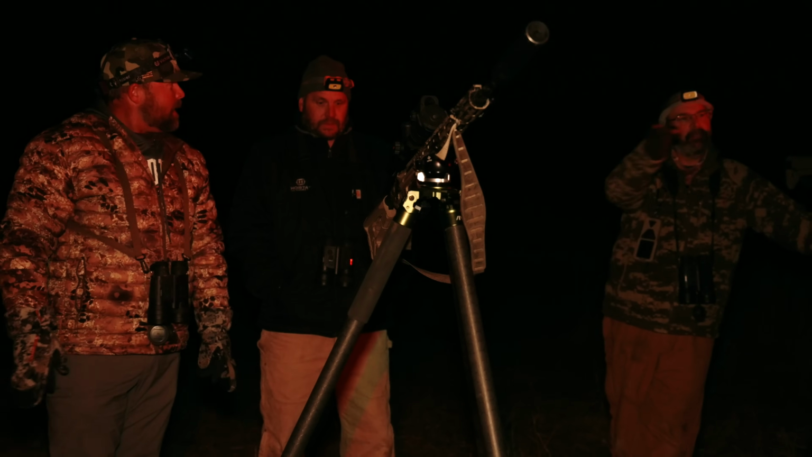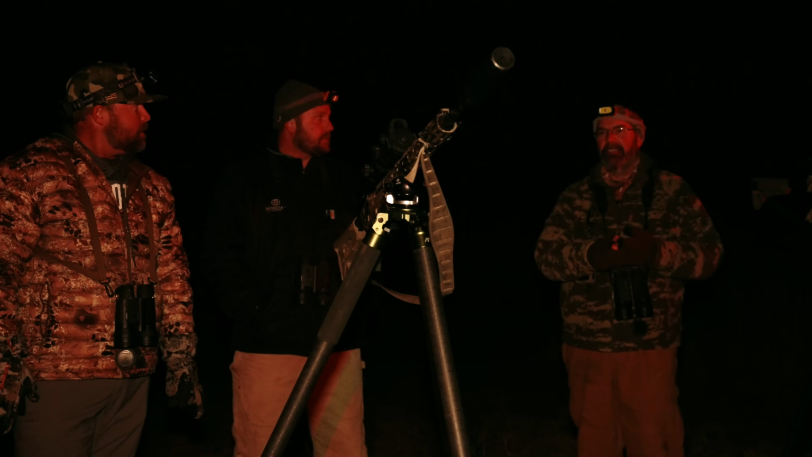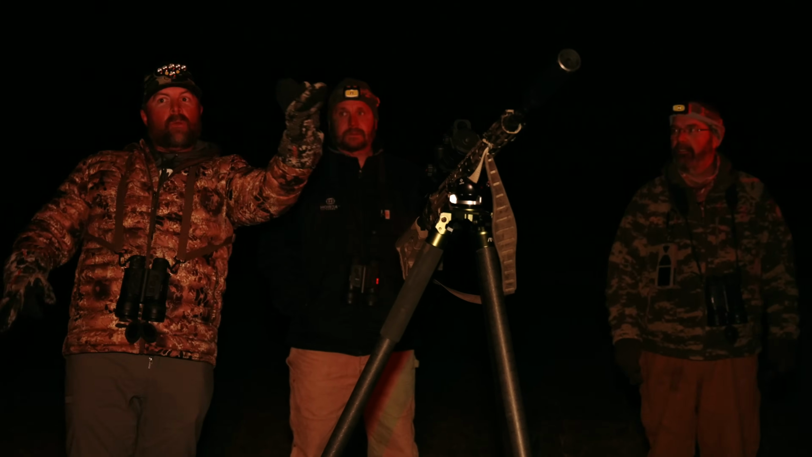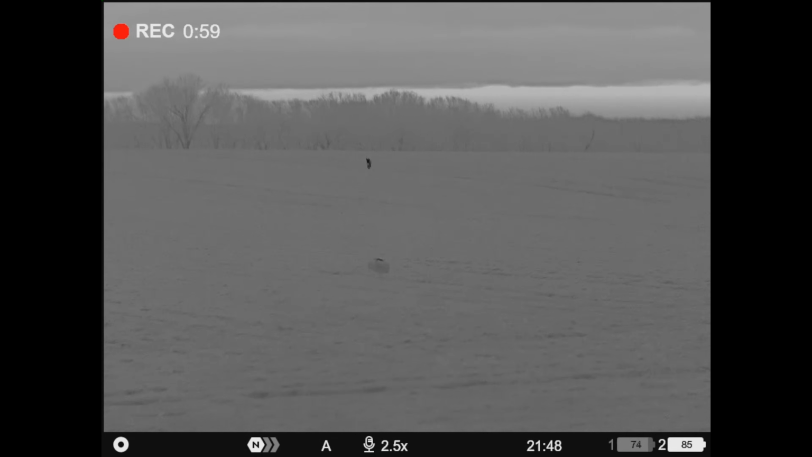I was thinking, wow, we're pretty close right here, but we do have a big area, so I thought I'd start out a little. I like that. Well, yeah, we have timber like 90 yards right here, but then the tree line goes all the way out to about 480, and that's where I was asking you, because you know the field, and you said it's pretty flat across there, so he must have been clear on the timber edge.